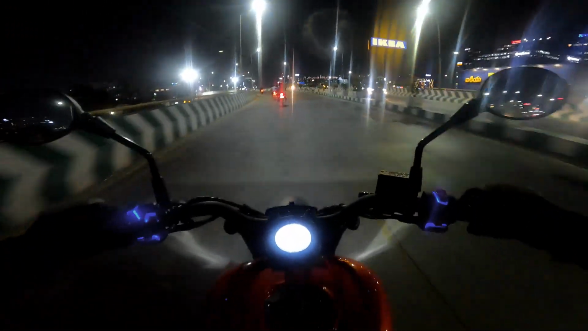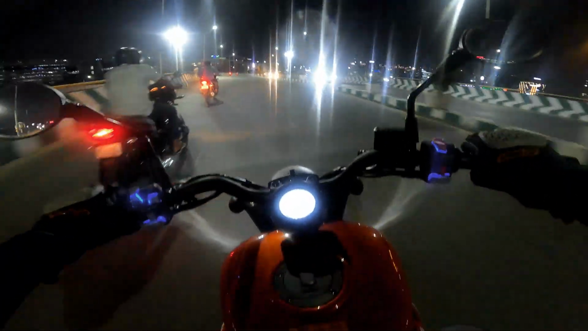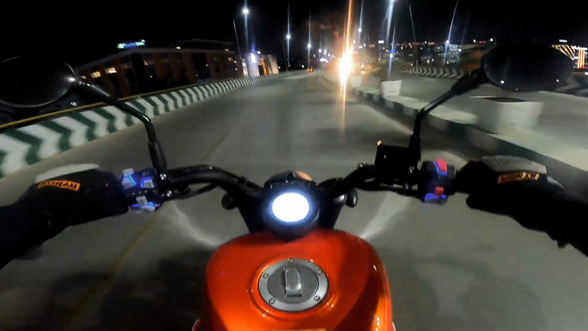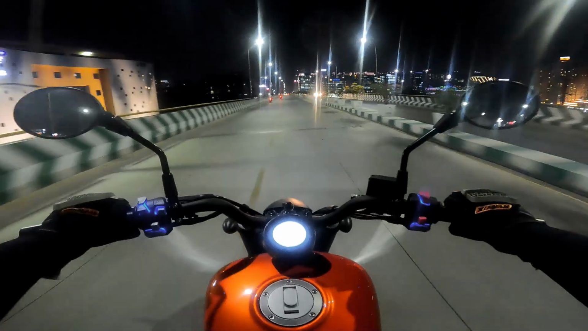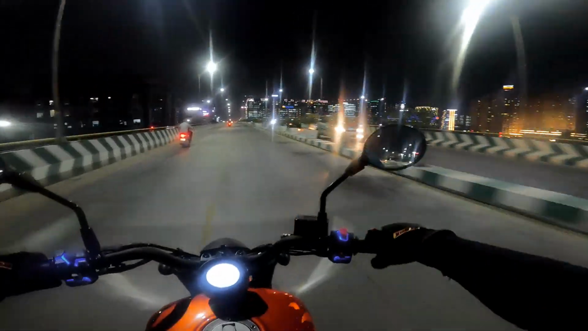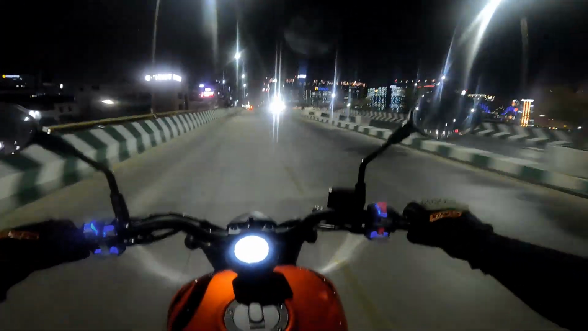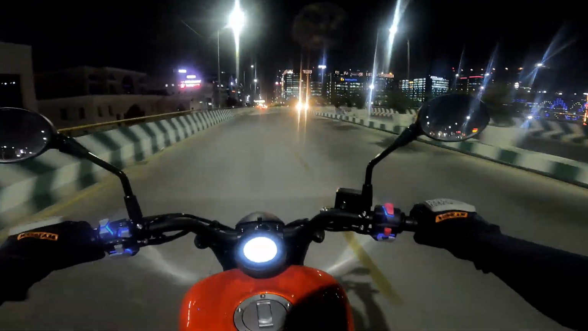As you can see, the bike just glides easily, effortlessly. Beautiful view on top of the bridge. There's the T-Hub where I gave my speech. If you haven't seen it, you can watch it on YouTube as well as Instagram. Great privilege and an honor, and the night comes alive here in the city of pearls.